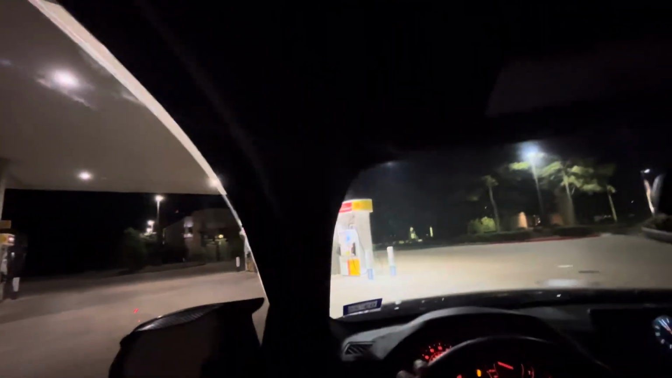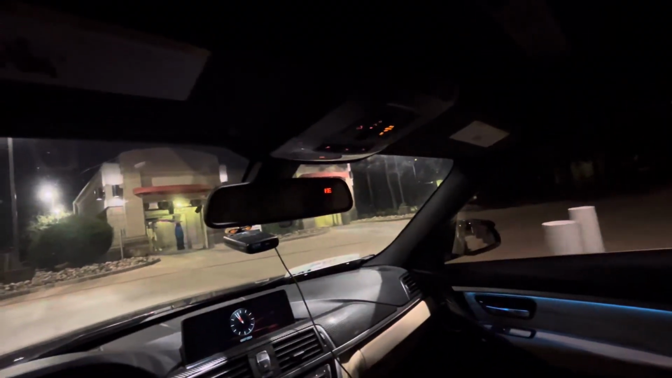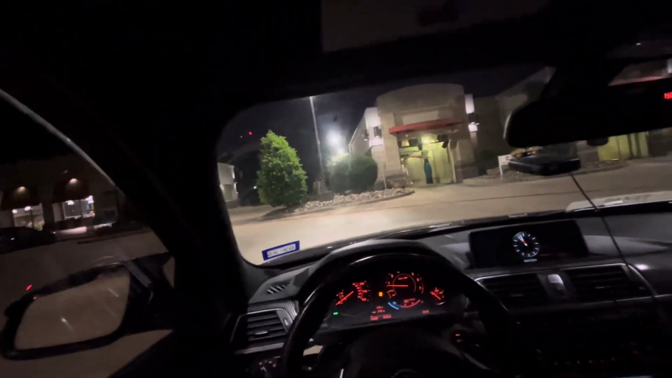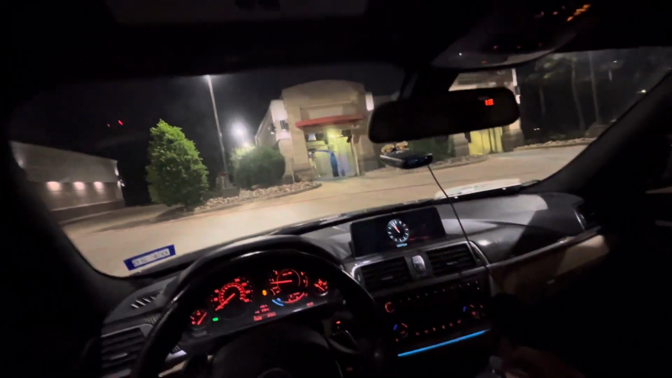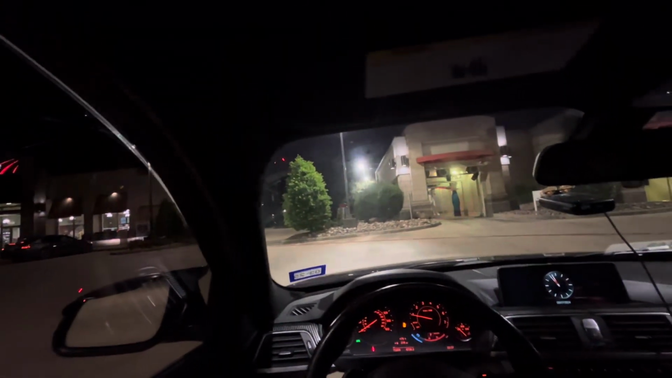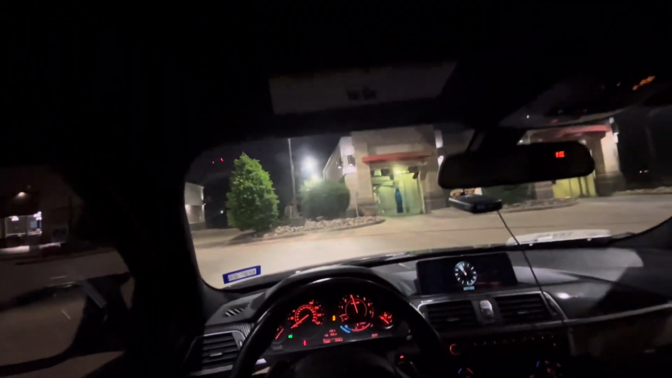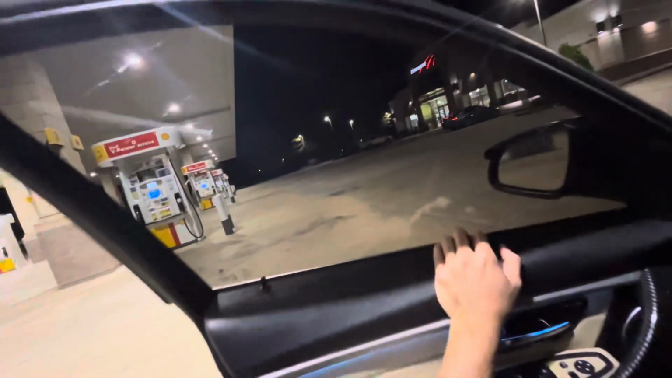I'm about to pull into this gas station right here. About to take pictures on the far right side. Bang! The hell was that noise, bro? Holy shit. Oh, let me put my car back in the other map. There you go, map 3. That's my higher crank map, by the way.